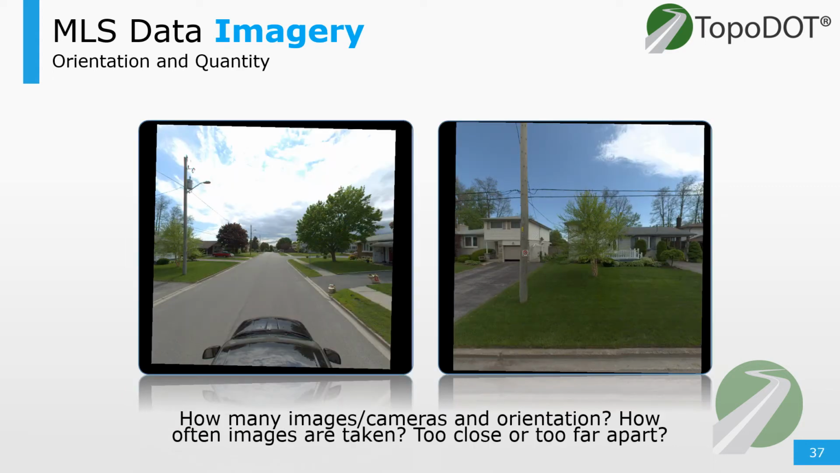And how many cameras do I need? At what orientation? How often should these pictures be taken? Should I control the interval by distance or by a timer of when these photos are taken? Seen here is basically a forward-facing camera and a side-facing camera. So let's talk a little bit more about that.